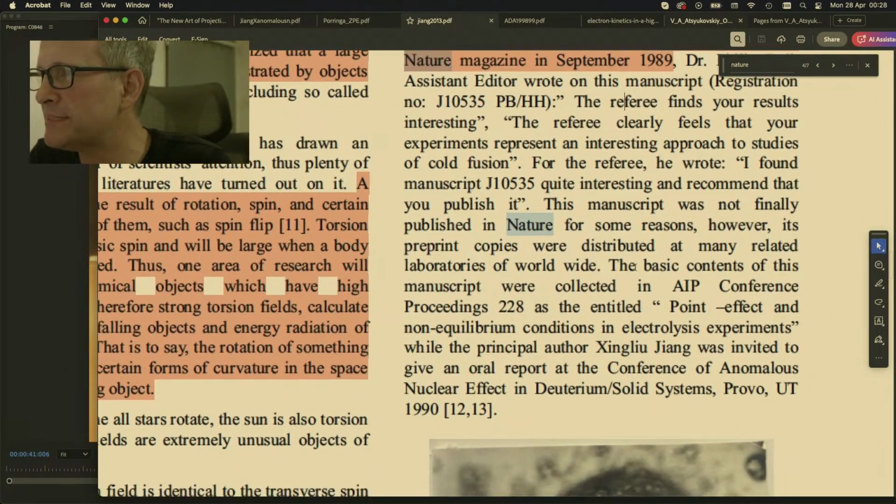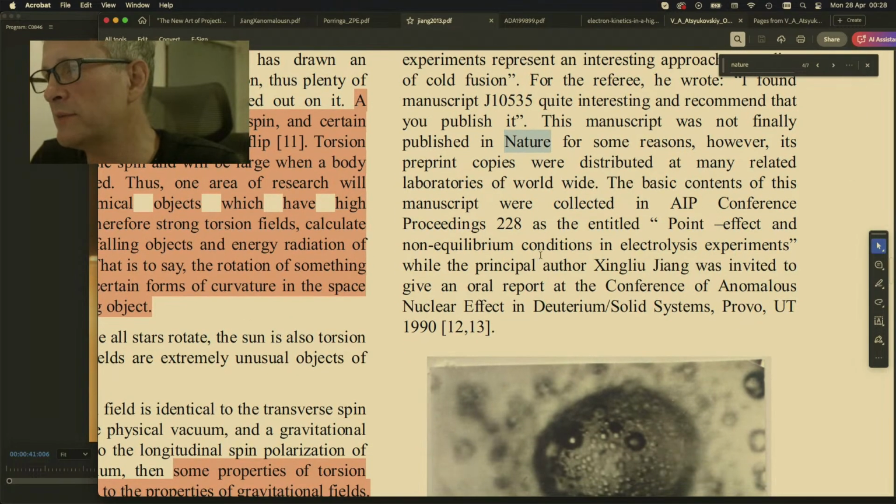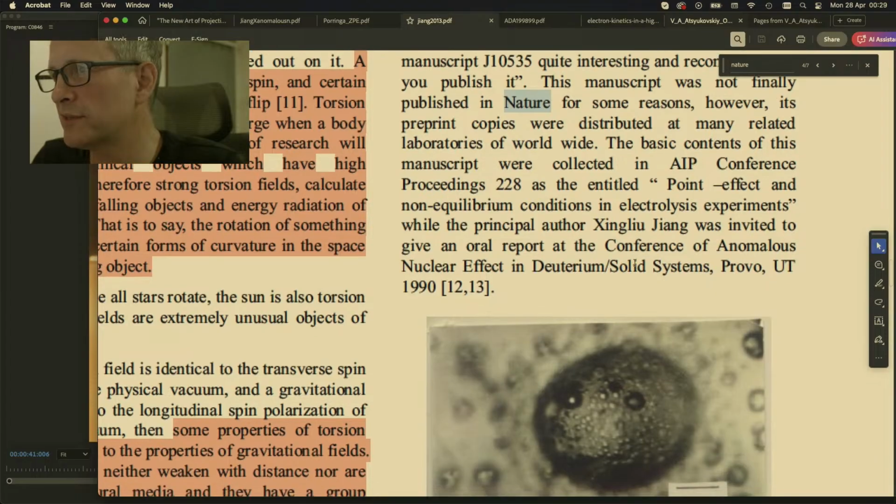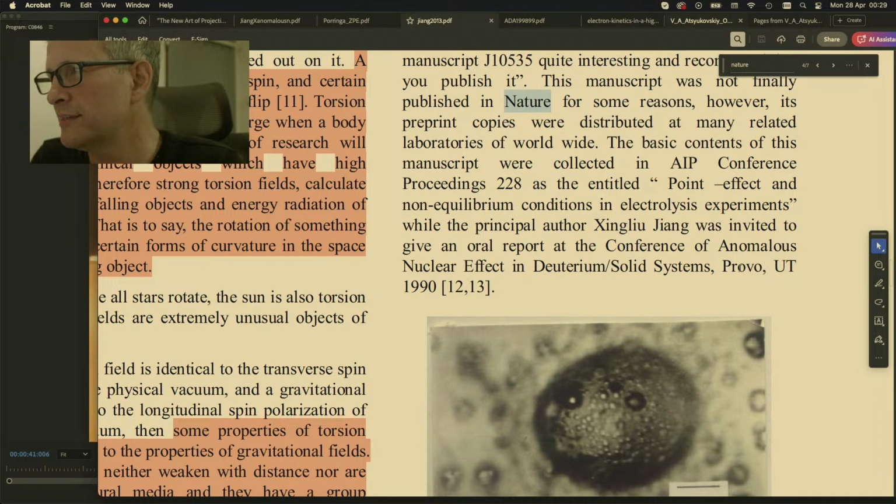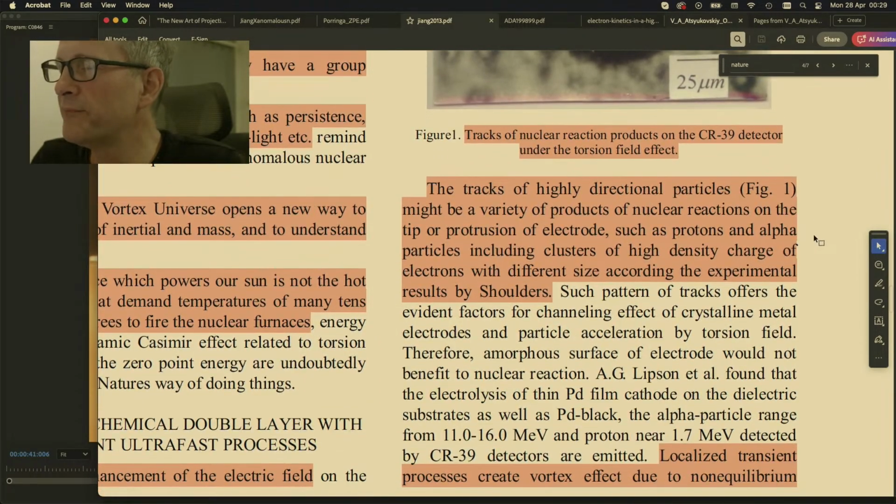However, its preprint copies were distributed at many related laboratories worldwide. The basic contents of this manuscript were collected in the AIP conference proceedings 228 and entitled Point Effect and Non-Equilibrium Conditions in Electrolysis Experiments, while the principal author, Jinglu Yang, was invited to give an oral presentation at the Conference of Anomalous Nuclear Effects in Deuterium Solid Systems in Utah in 1990. So this is the cavitation spot that is created as a track in CR39, presumably in this work done in April 1989. So imagine this guy's torment.